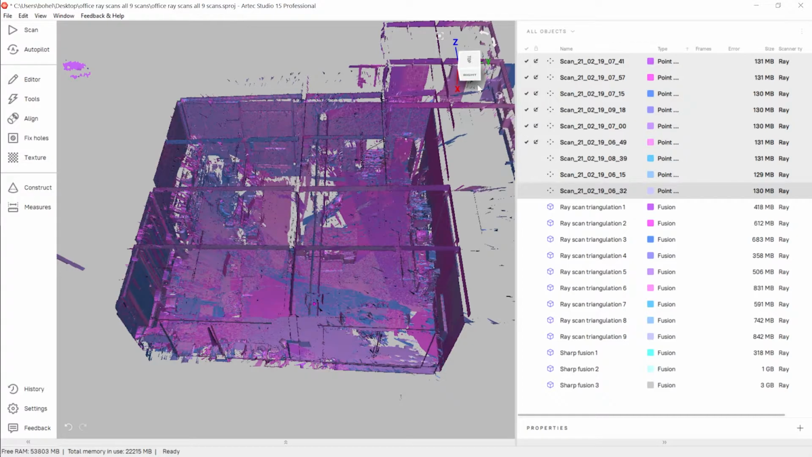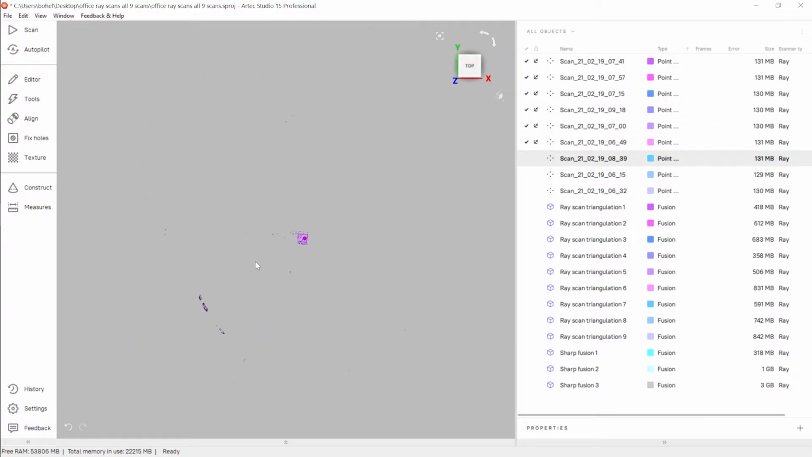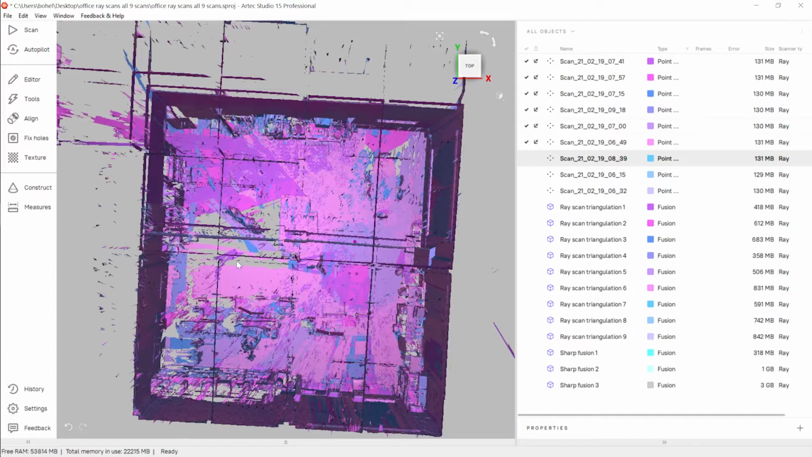I'll turn on these first 6. And these, I've got their registration locked. I left them registered. I actually unregistered these 3 so I can show you what the registration process looks like. We'll go to the top view, zoom back in.